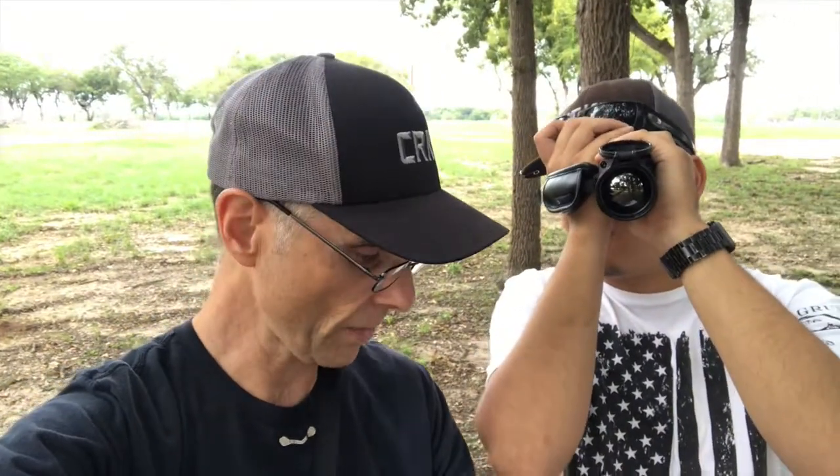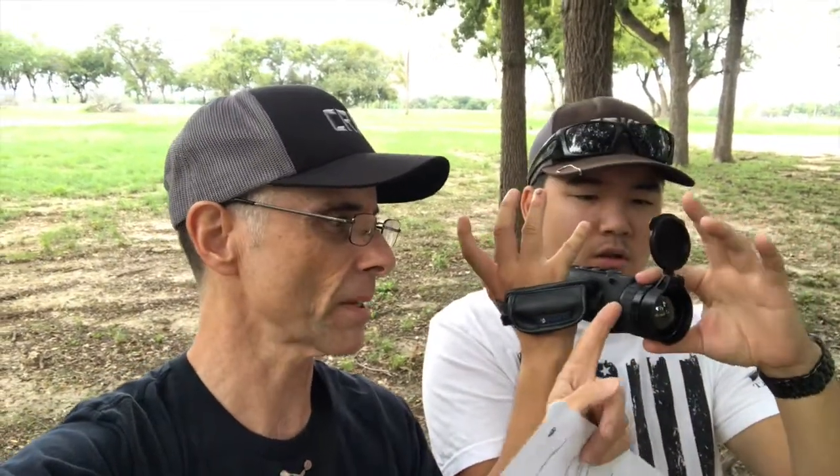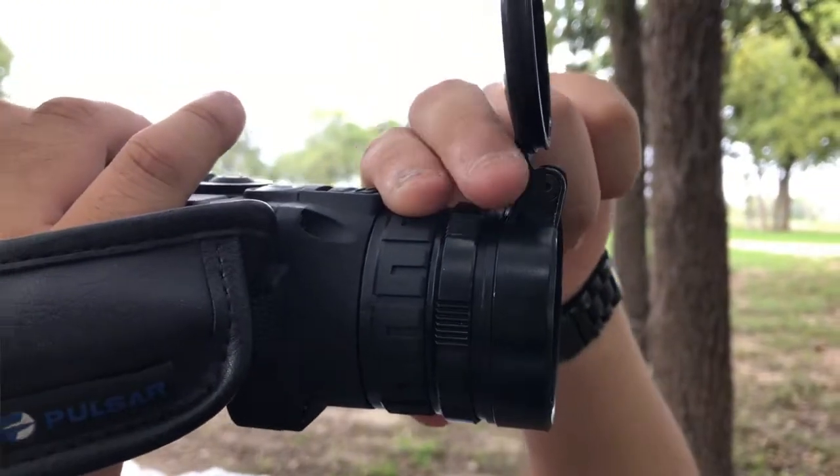Okay, so let's get to a few of the pros and the cons, and I've got a little list here that I wanted to make sure that we covered. It has manual focus only, and that manual focus can be a little fiddly, especially when you're trying to gauge where things are. And there's a ring here. I'll do a little close-up of that in just a minute, but there's a ring there that you focus on. Sometimes you actually start turning the wrong thing. So I think that just takes a little bit of getting used to.